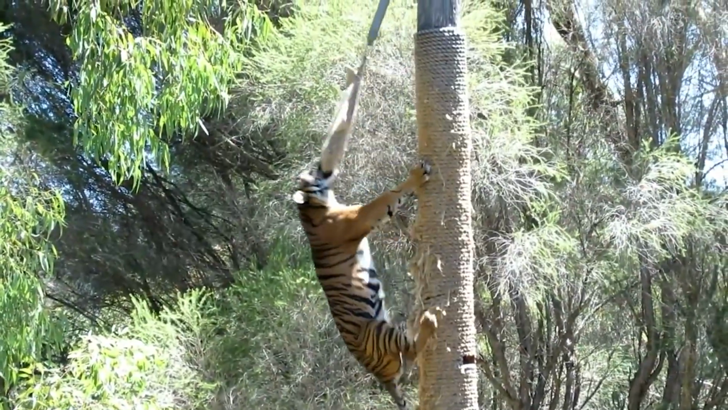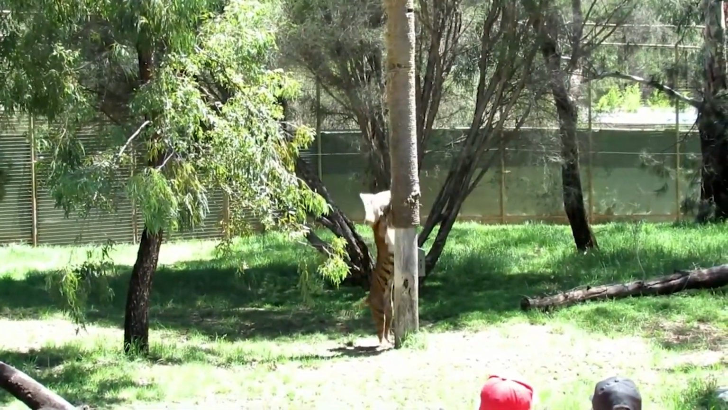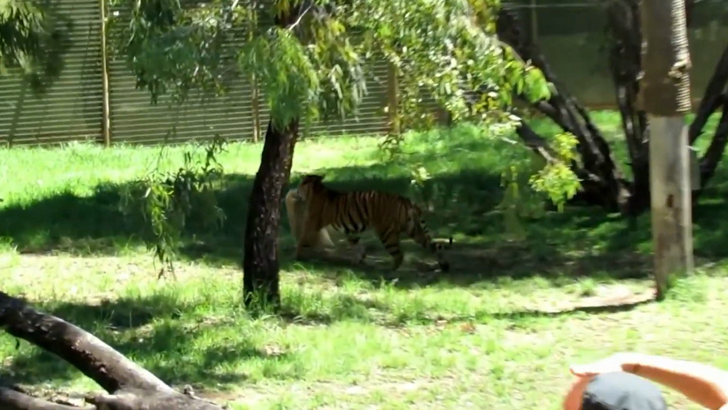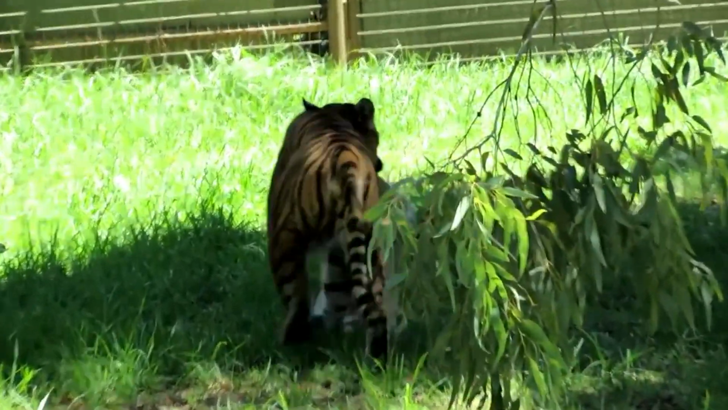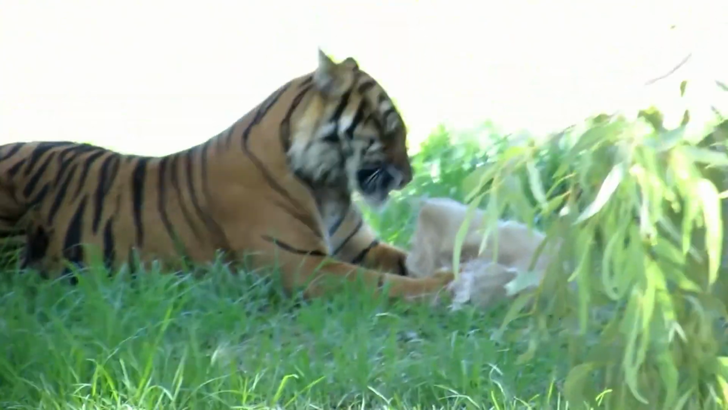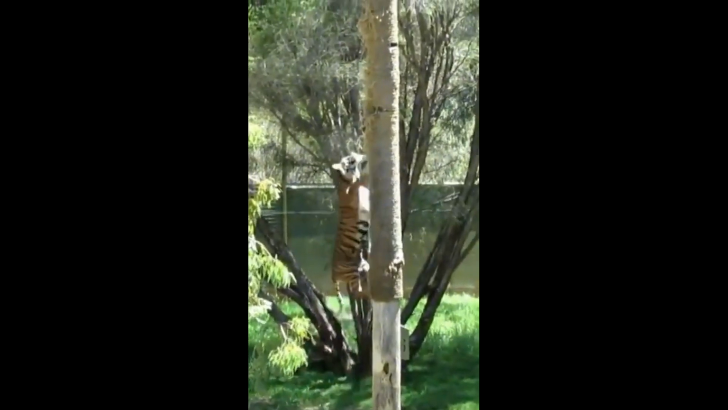If you ask me to try and get up that thing, I assure you, I will fall on my butt as fast as the guys did in Mulan, and that's considering I weigh less than them. Props to you if you guys can do what these tigers do. Aside from that, I have no idea why there is even tiger food up poles. Apparently, it was developed in the Glasgow Zoo in the UK more than 20 years ago.